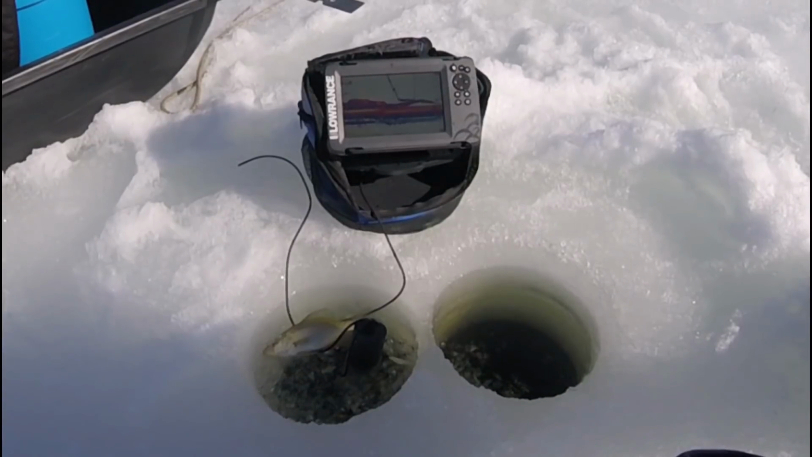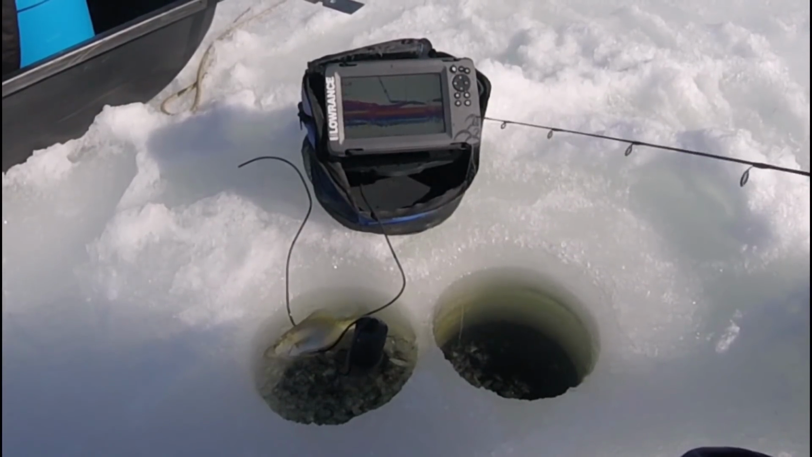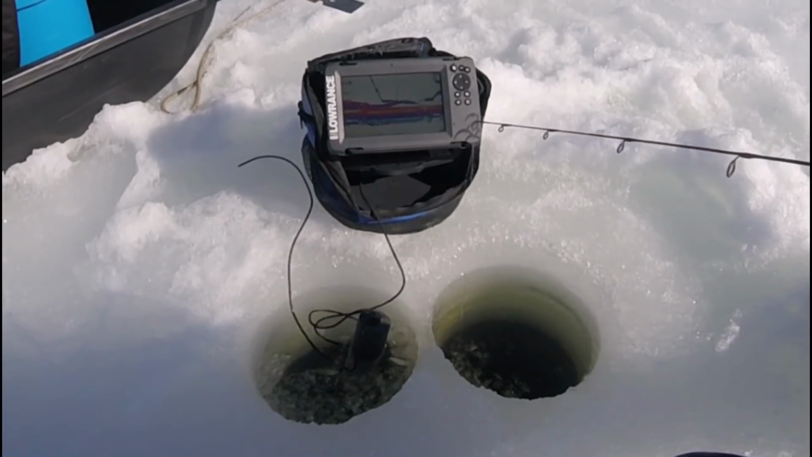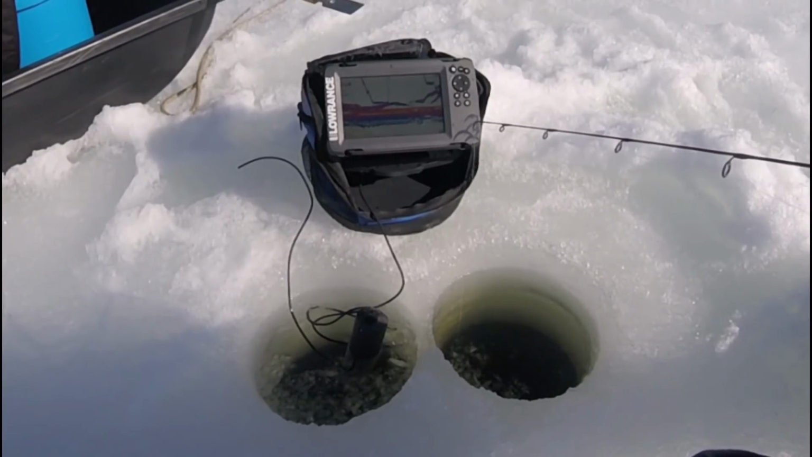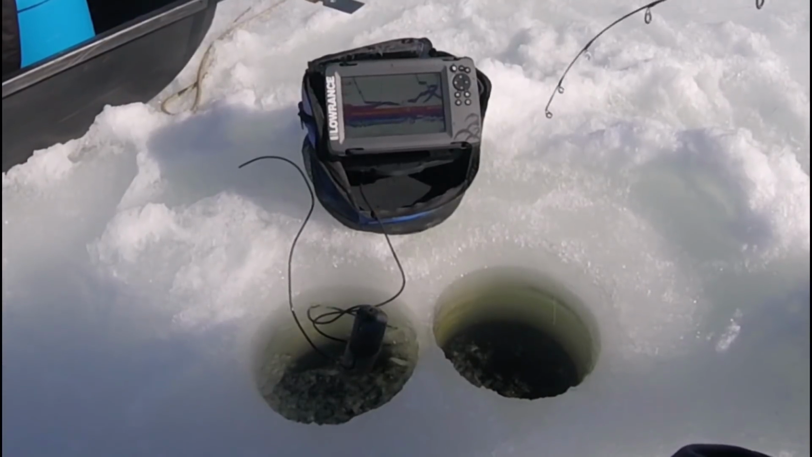Down, boy, down. Oh, there's still another one there. Decent one down there. Oh, he's coming up for it. I didn't even get down. Two. This should not take long. Yep, it didn't take long.